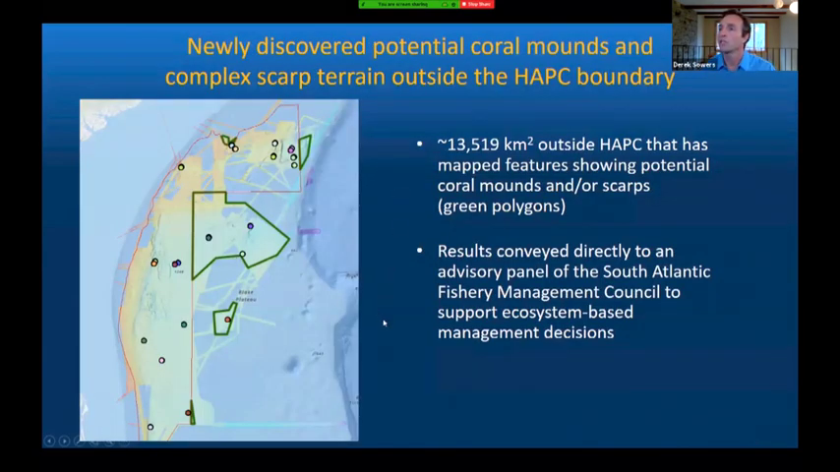To summarize for this region, we had newly discovered potential coral mounds in complex scarp terrain outside the existing coral protection boundary. So these green polygons basically show you where we documented these sort of complex habitat types outside of the current protection boundary. And we conveyed these results directly through a presentation recently to the South Atlantic Fishery Management Council. And they'll take that information to support their ecosystem-based management decisions and conservation measures to protect the cold water coral habitats here.